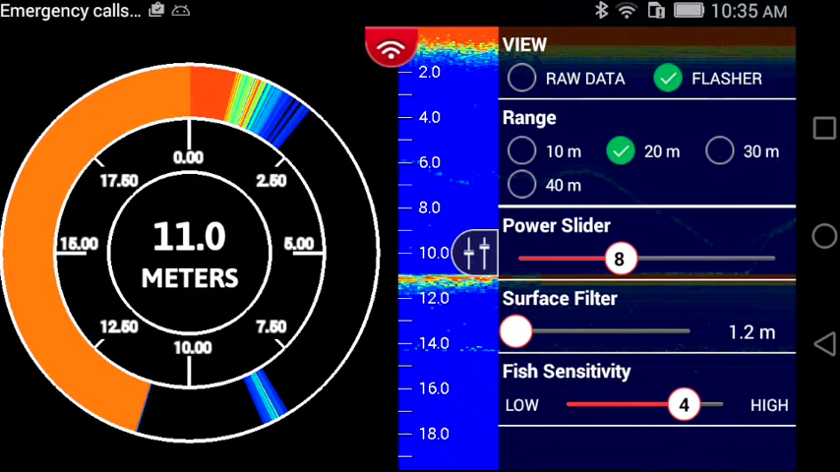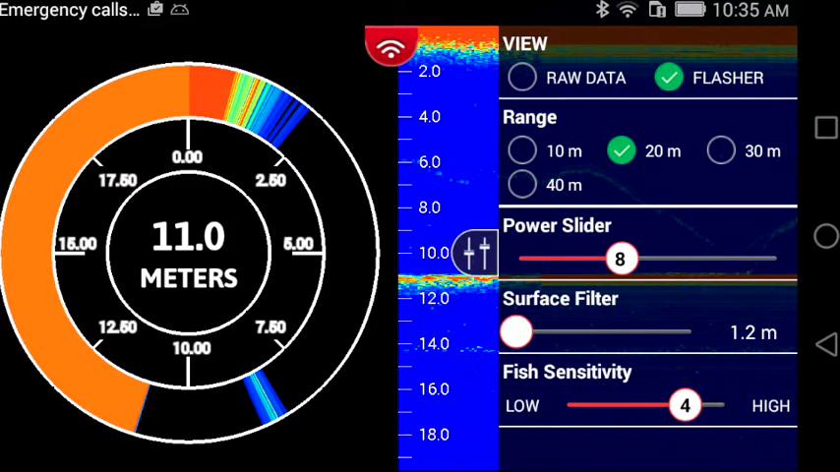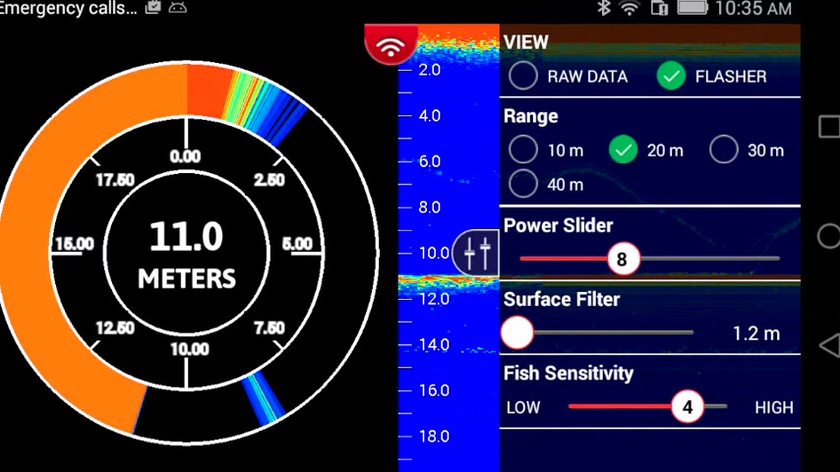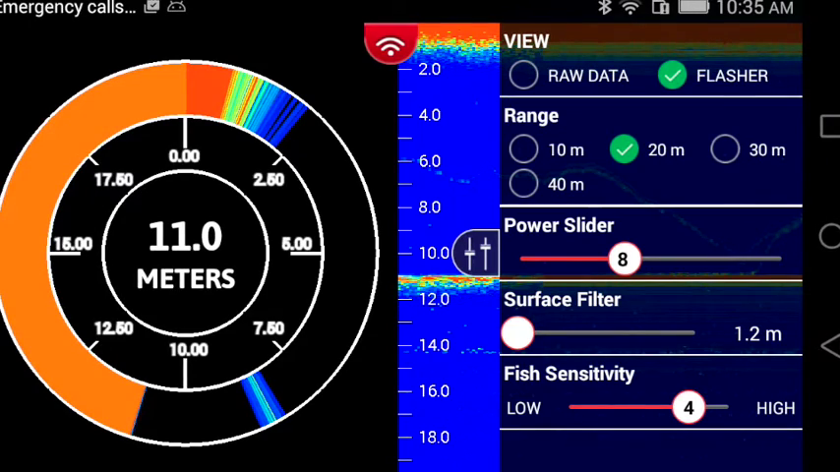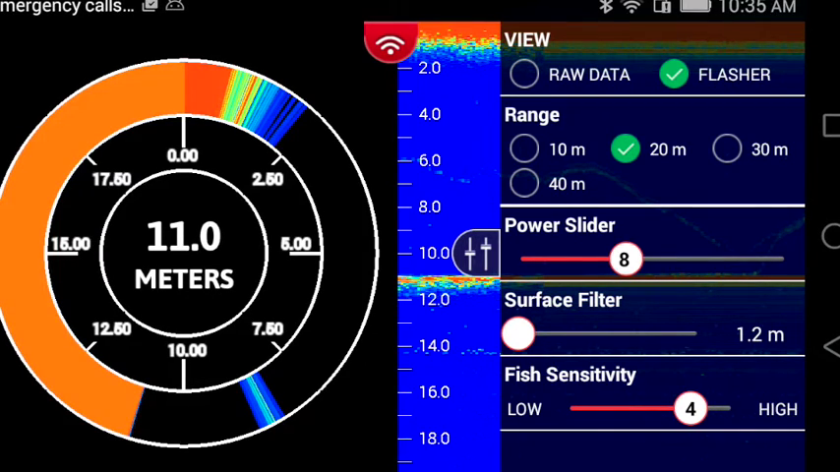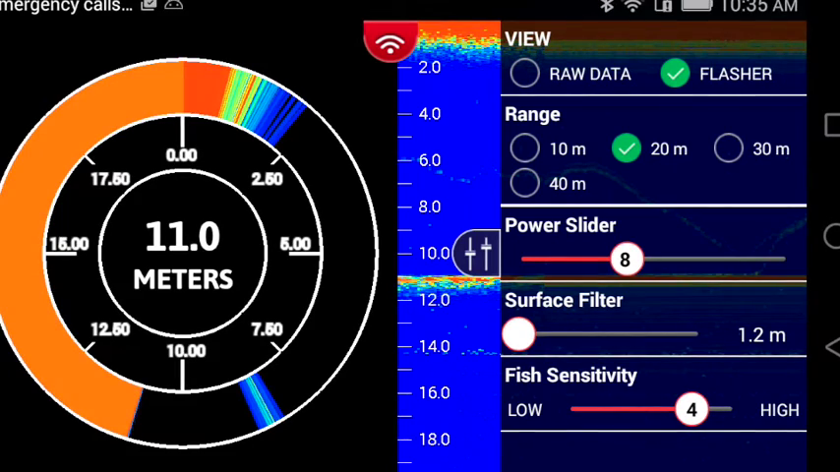The next option down below is the range setting. You're going to manually choose the depth of the water that you're in to give you the scale that appears on the raw sonar data. Currently on this screen we have a scale of 18 meters, and you can choose, it's in the 20 meter range. So you can choose 10 meters, which would be 30 feet, 20 meters, which would be 60 feet, 30 meters, which is 90 feet, and so on. So please select the right depth range for your ice fishing experience.